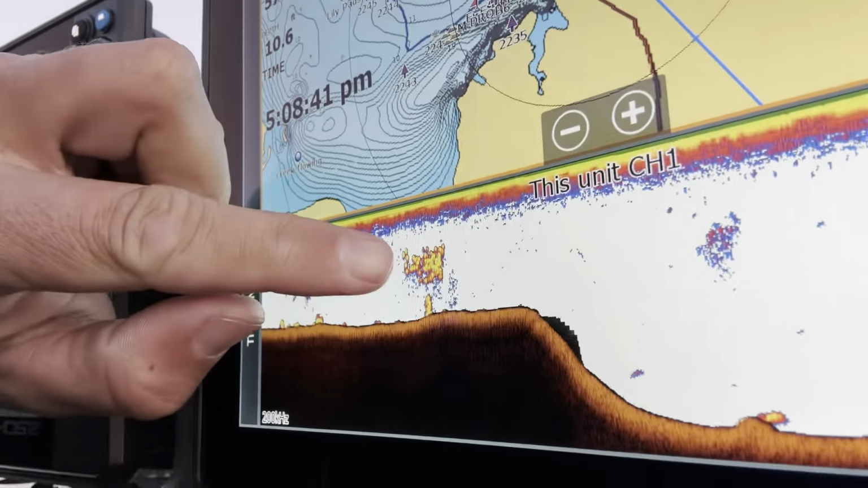Also just found a massive wad of crappie. Can you see that right there on that little brush pile? There is a wad of them right there. Caught my eye. So I think tomorrow I'm going to launch again down this area. I've got another full day tomorrow and then a partial day on the final day. So I'm going to use that to figure out exactly what I want to do for the rest of the time, but we'll see how it goes. I'll keep you posted.